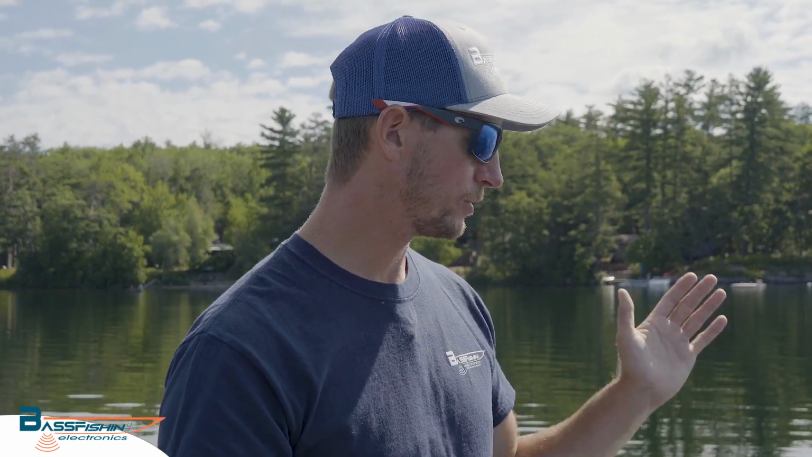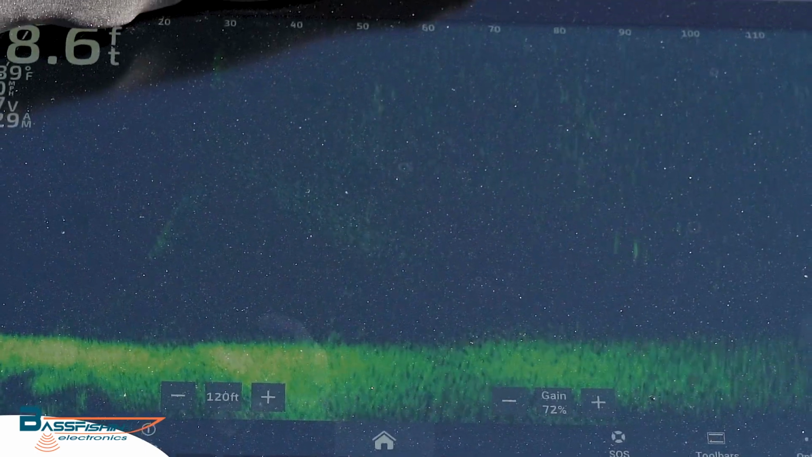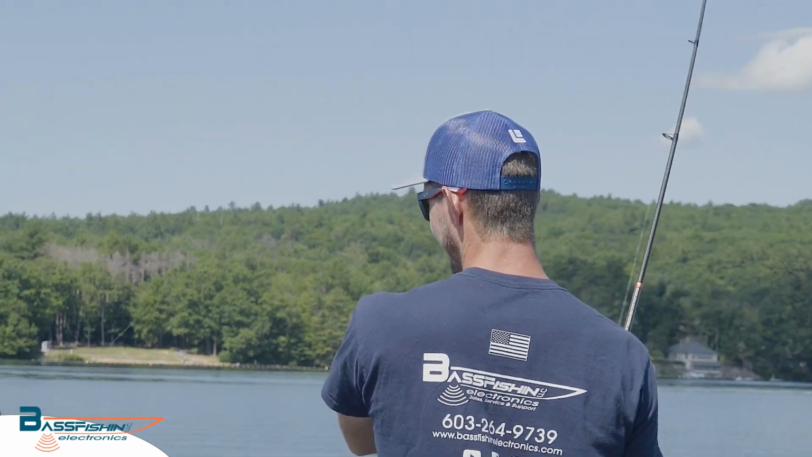And that is incredible detail. I can see out there 100 feet. I can see fish sitting on the rocks right now at 100 feet away. So this technology is amazing.